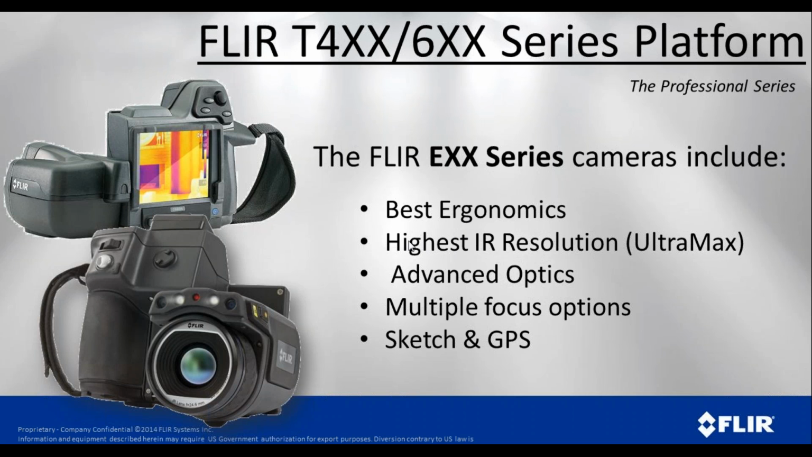Of course, with these cameras, we have the best resolution of all of our cameras, better optics. We have multiple options in terms of focus. And then some of these have features where we can sketch on the screen, and some of the cameras have built-in GPS. So when we save an image, we can see via the GPS where that was saved from.